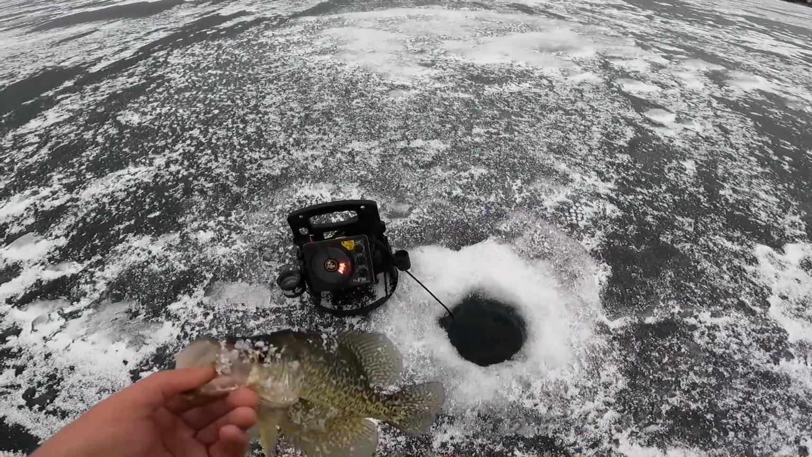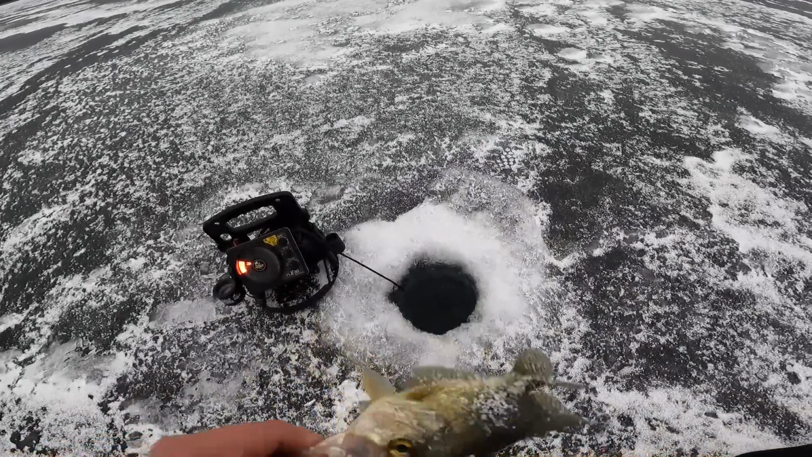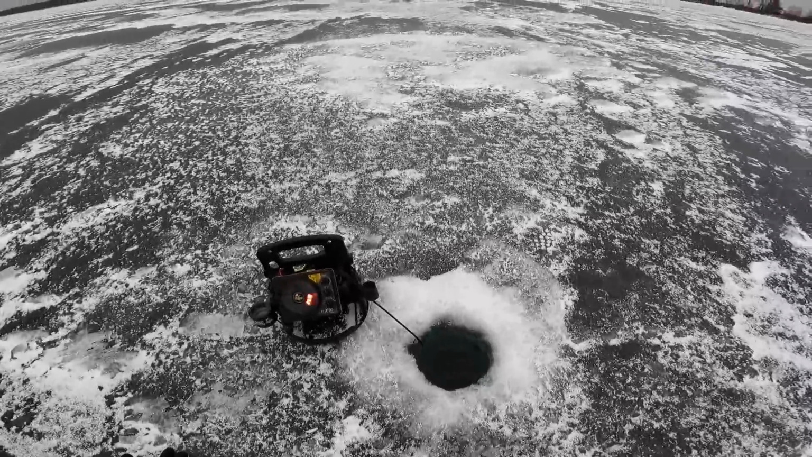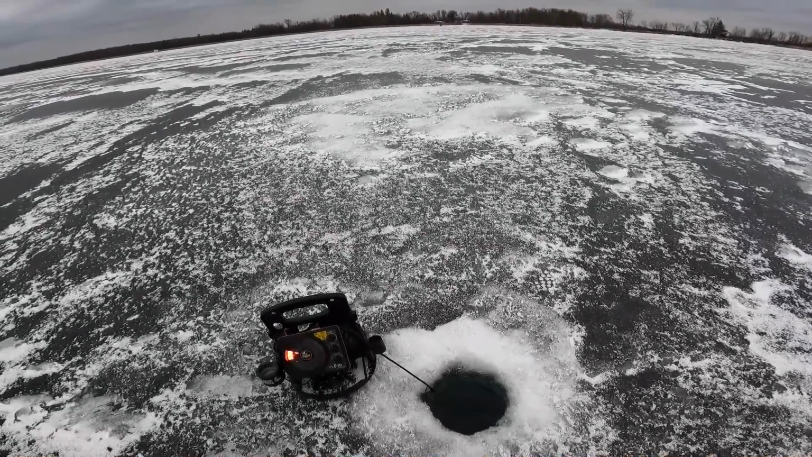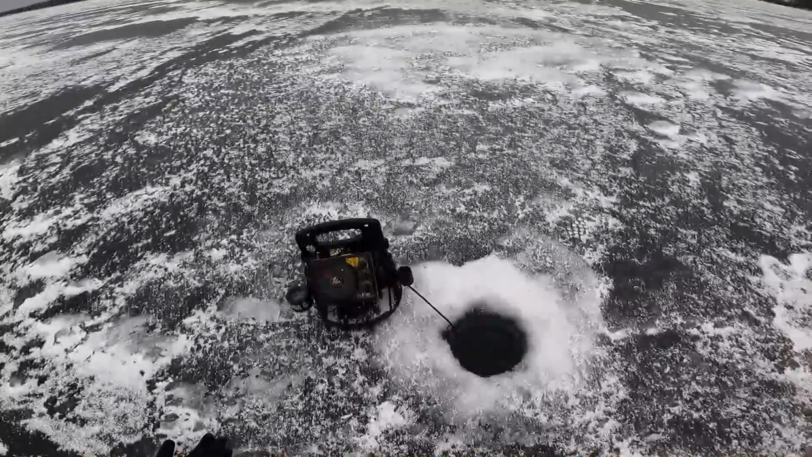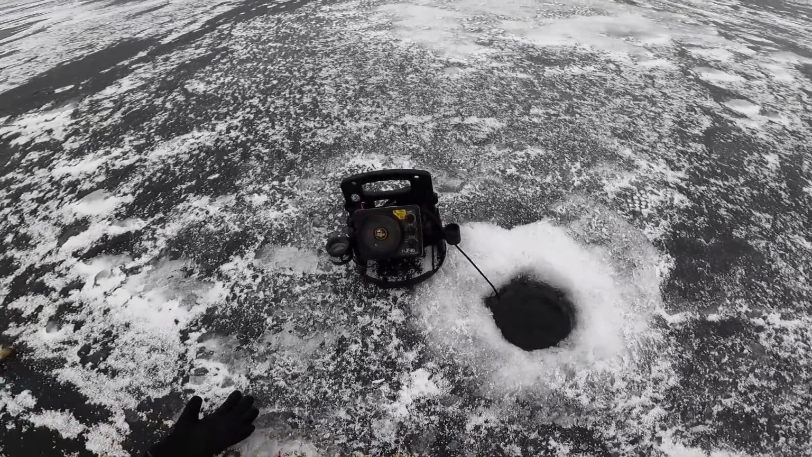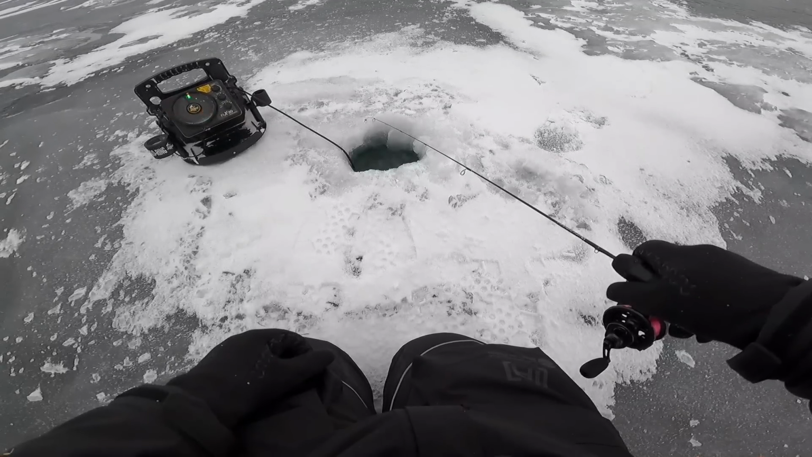But it just started snowing and we started marking a lot more fish. We got an hour left before the sun really sets, and it was pretty dead for a while there, but suddenly, probably the last 5-10 minutes, been marking way more fish, so that's a good sign.